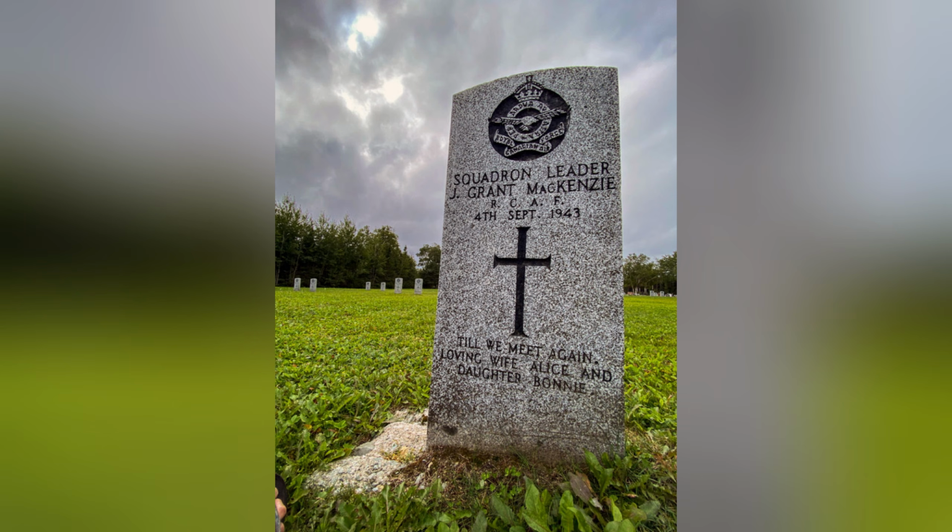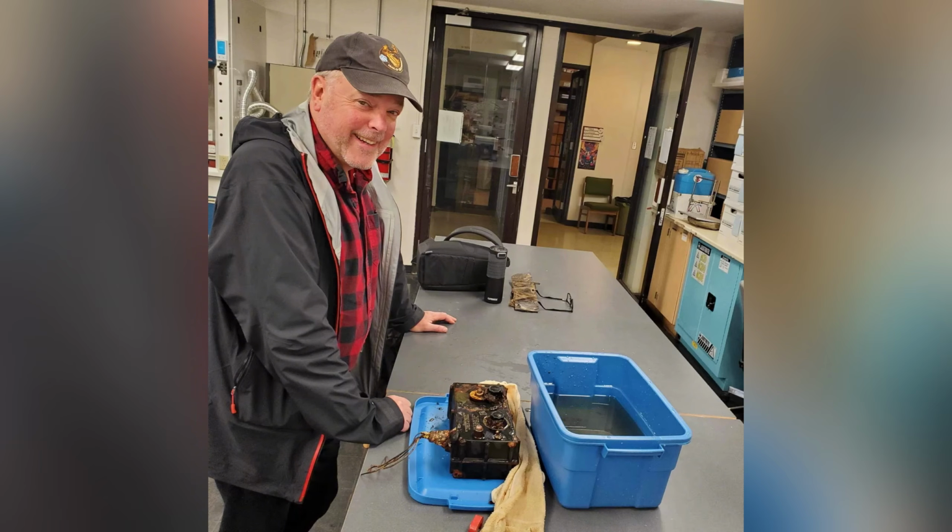The presence of unrecovered human remains inside the hull permanently classifies the location as a protected war grave. 3 of the original 4 crew members are believed likely to remain within the wreck, because only Squadron Leader Grant Mackenzie was recovered in 1943. This verified historical reality imposes a hard ethical and legal limit on all future physical interactions with the wreckage.